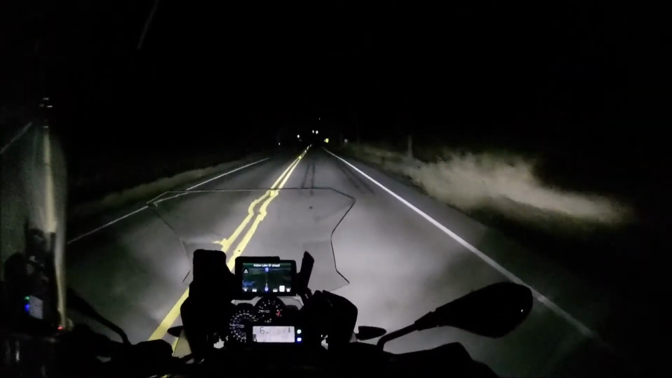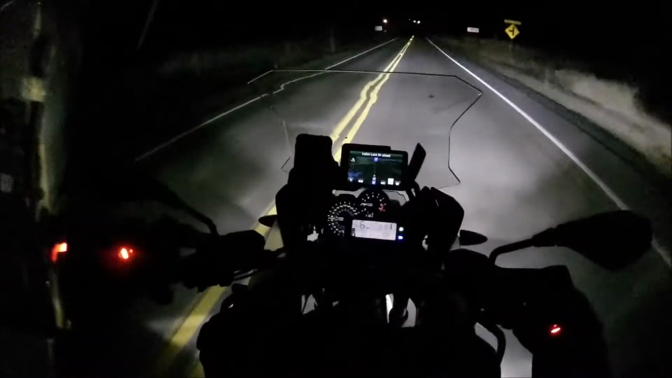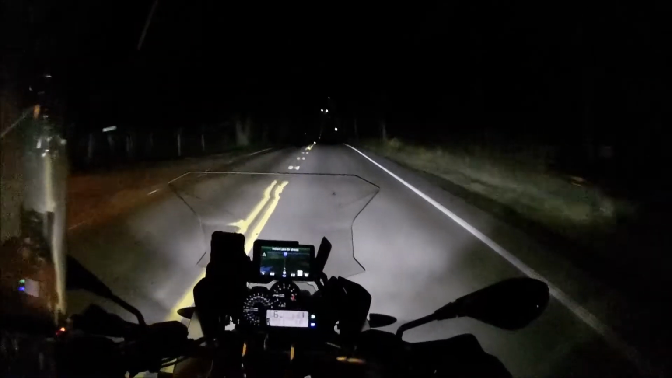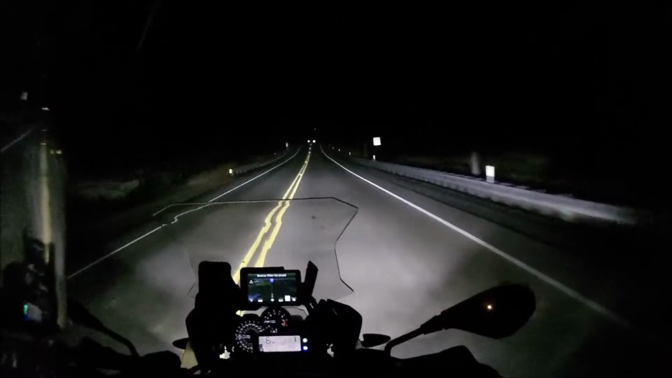Got the Fly heated gloves. They're battery. And I'll tell you what, I really like these things. I have a set of, these are the igniters, I think. I have a set of Venture 12 volt gloves that wire into the bike.